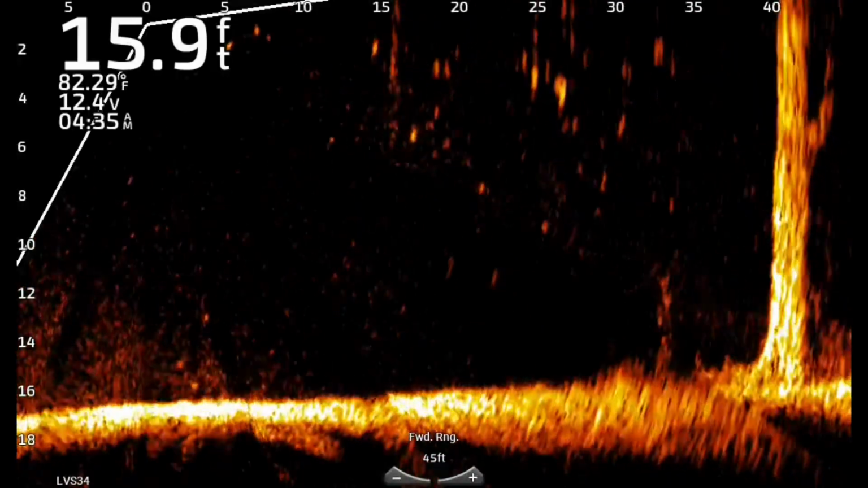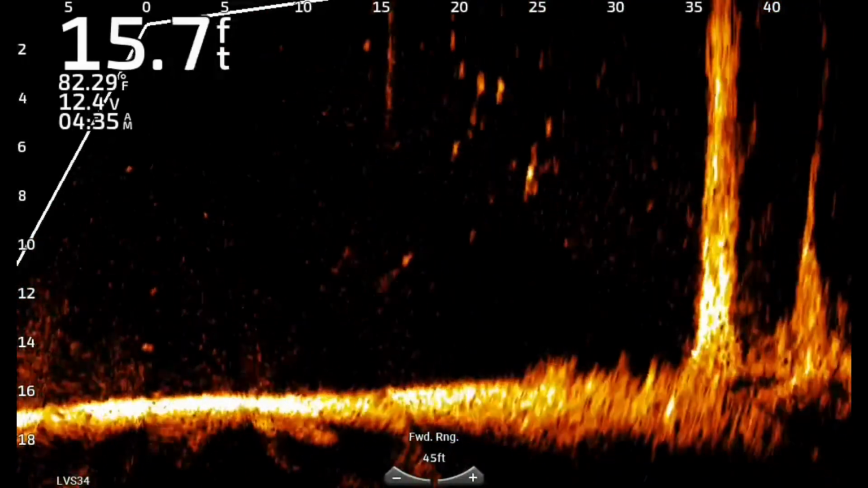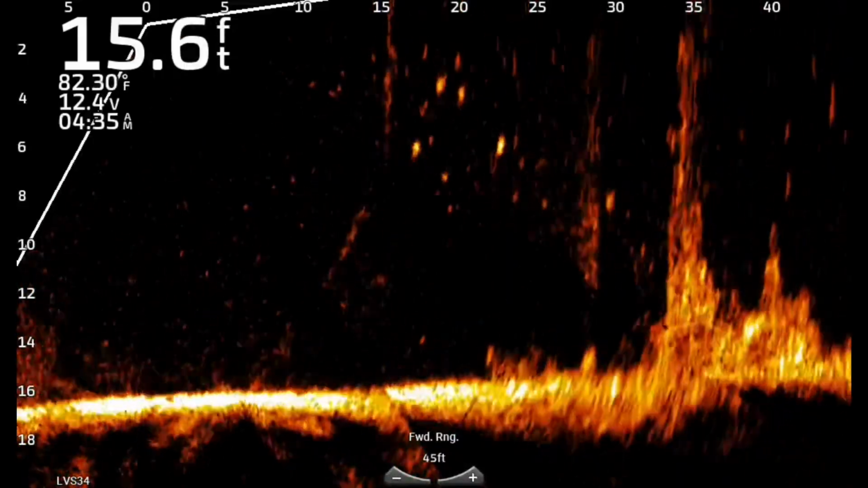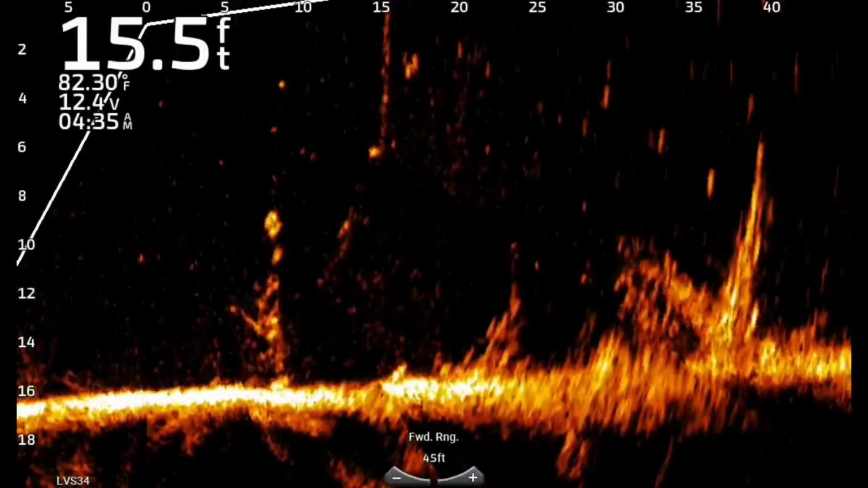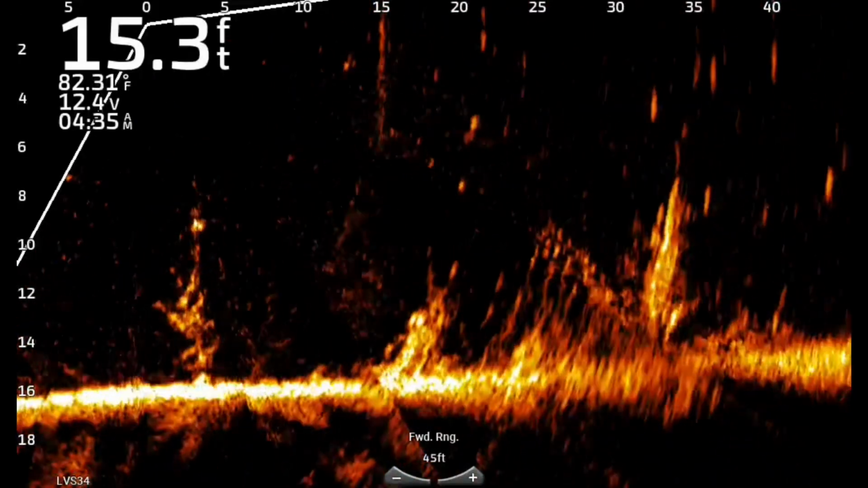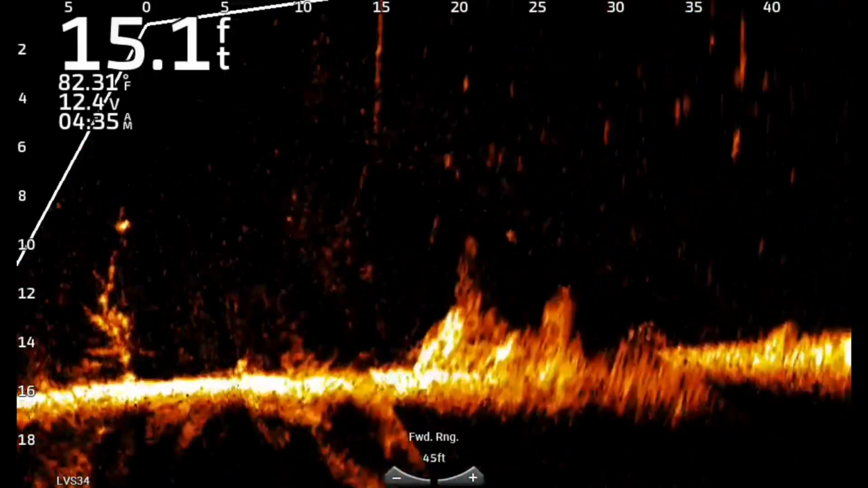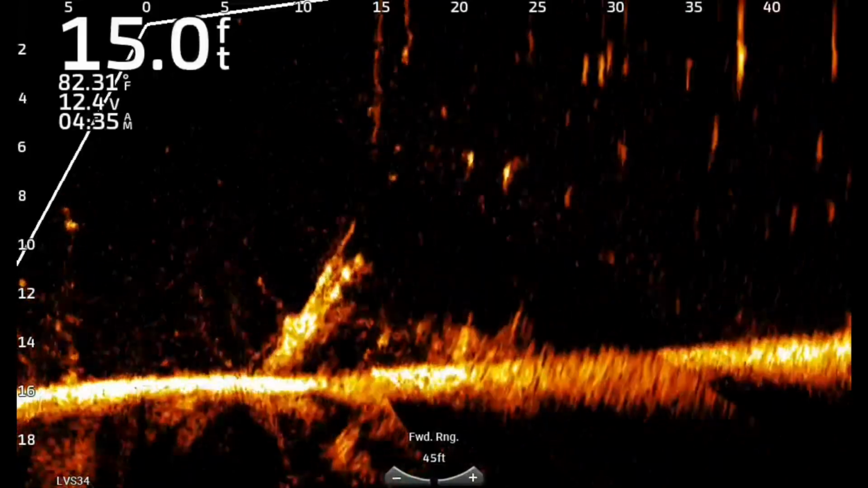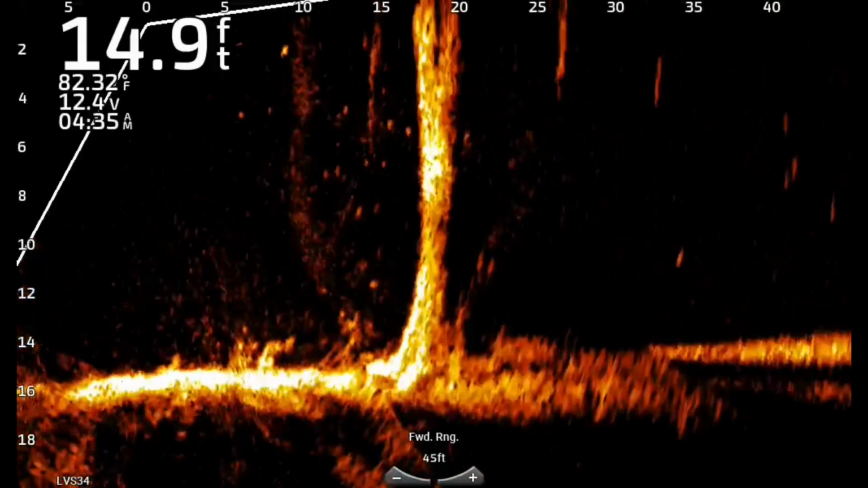This is the 34, and I was doing a little crappie fishing here, getting out there early in the morning one morning before I went bass fishing on Fork. One of the things I can tell you is that you don't seem to need quite as much gain as you do on the 32 models. You're able to turn that gain down just a tad bit.